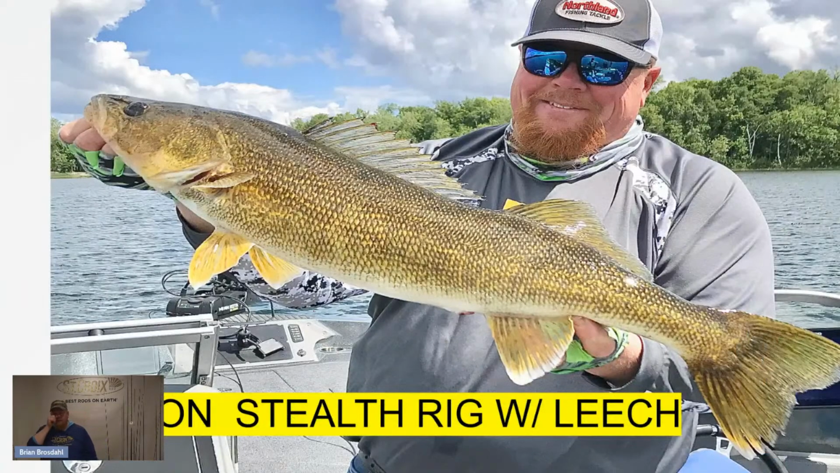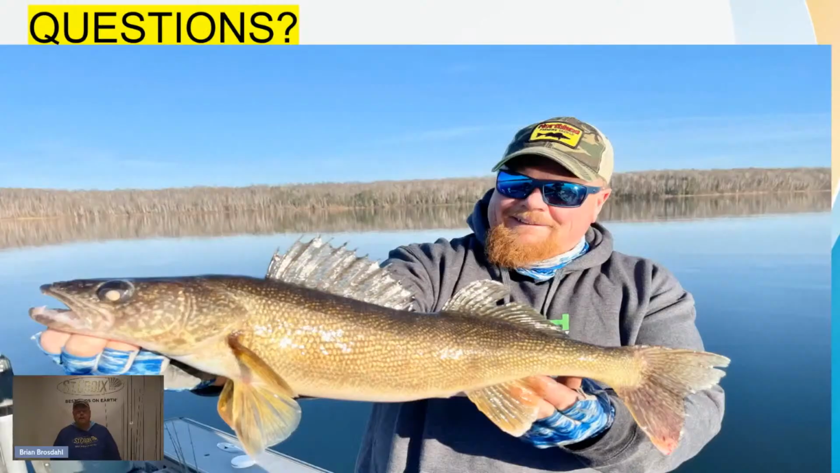And here's one on a stealth rig with a leech, 32-incher. And here I'm in 28 feet of water, and this thing's 10 feet off the bottom. And it does get difficult to cast, but it's fantastic. And these are ghosts that live in lakes that people have heard exist there. They're always there. Go out and catch them with a stealth rig.